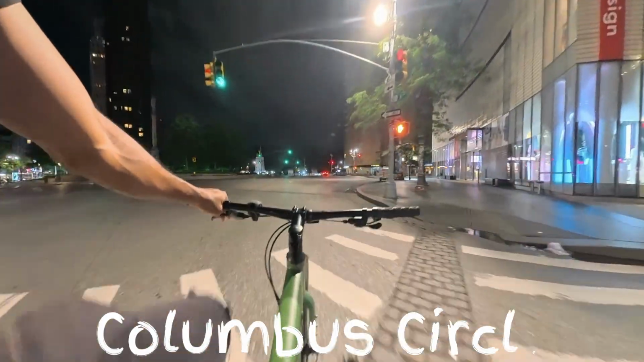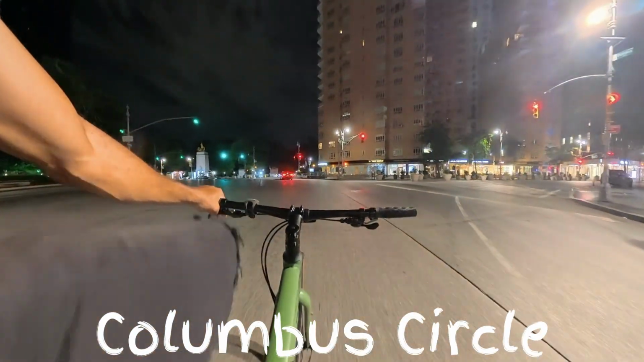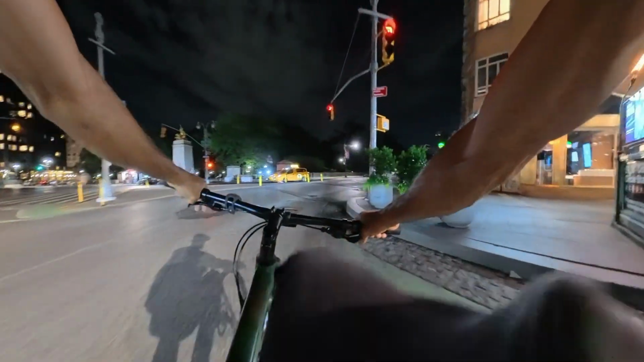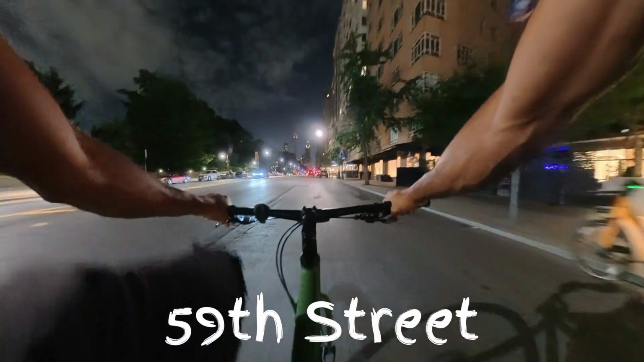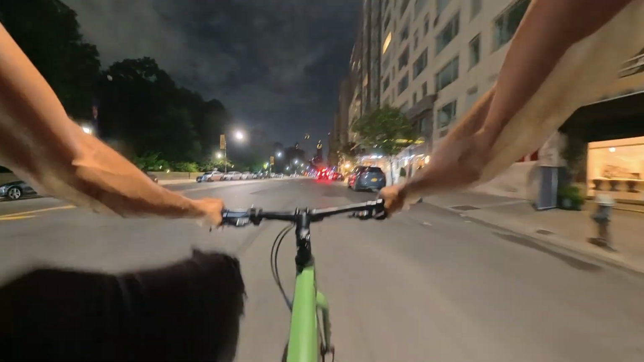About to take Central Park south, head straight for the bridge. Queens Bridge. Speaking of bridges, I need to go over more bridges, right? We got Brooklyn Bridge, we got George Washington Bridge, Williamsburg Bridge. Need to hit those bridges again with a nice camera at night.